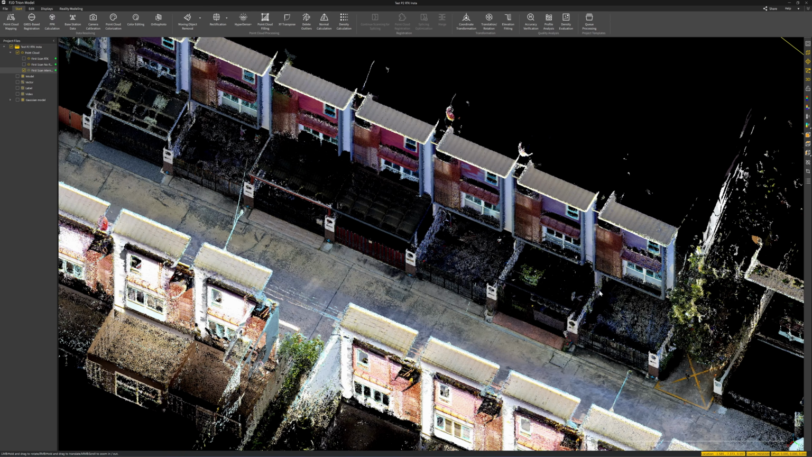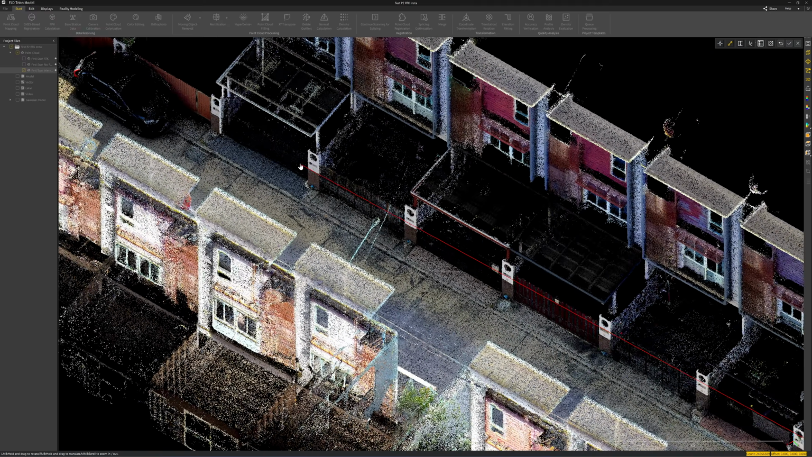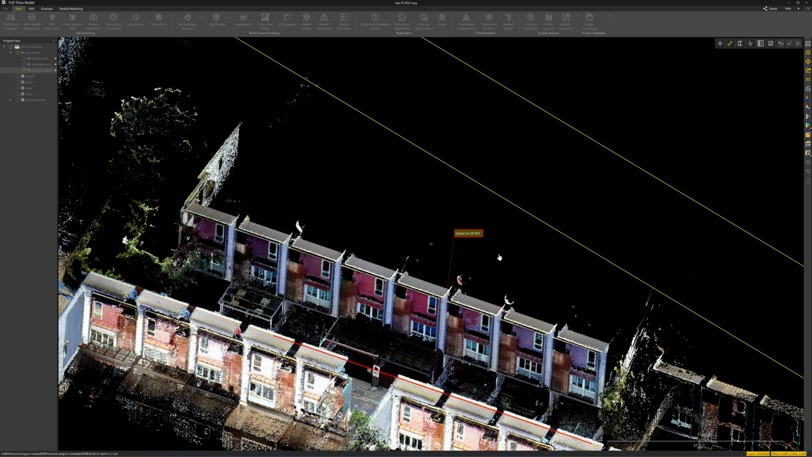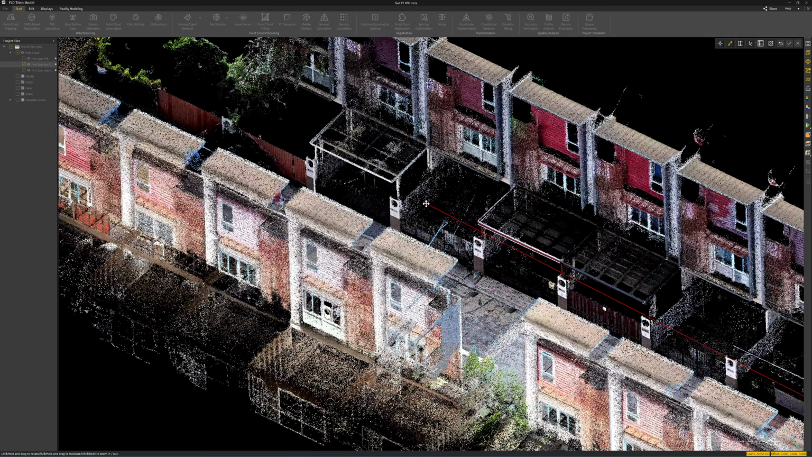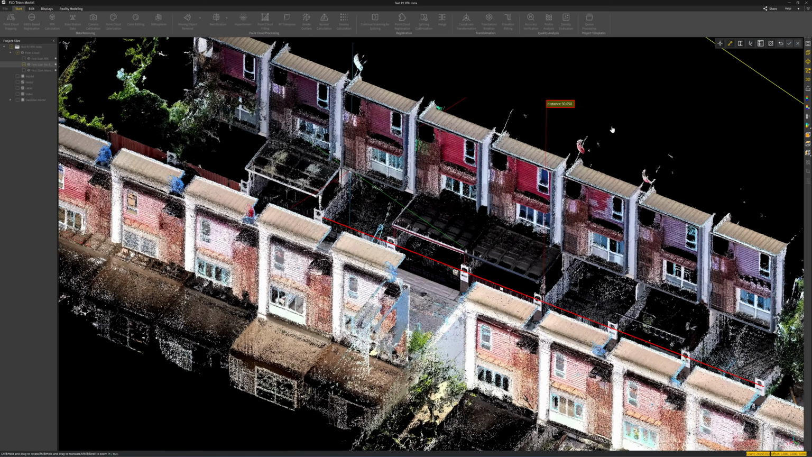Okay, let's check the accuracy when using the internal camera, points 2, 3, 4, 5, and 6. So it's 29.997. It's about 3 millimeters off, so accuracy is good. Insta360, points 1, 2, 3, 4, 5, and 6. The external camera will give you less accuracy than the internal camera.